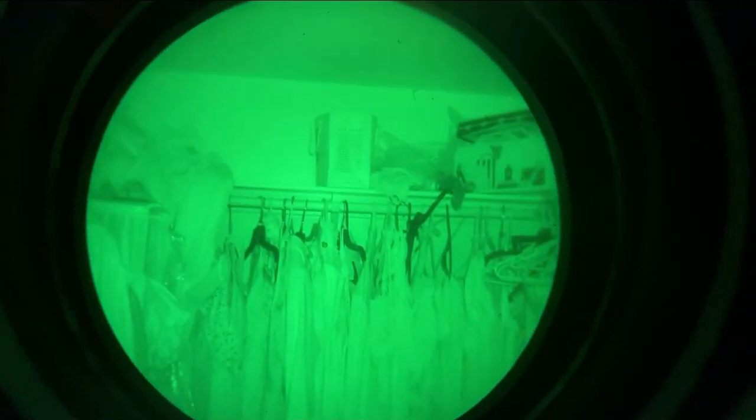All right, so what I'm showing you now is a view from inside my closet with the PVS-14, and you can see that it has an onboard illuminator, but it is 100% pitch black. There's no ambient light in here at all, so I have to run this illuminator. So you can see it sees just fine in here. I'll turn the illuminator off, and you probably won't be able to see anything at all.